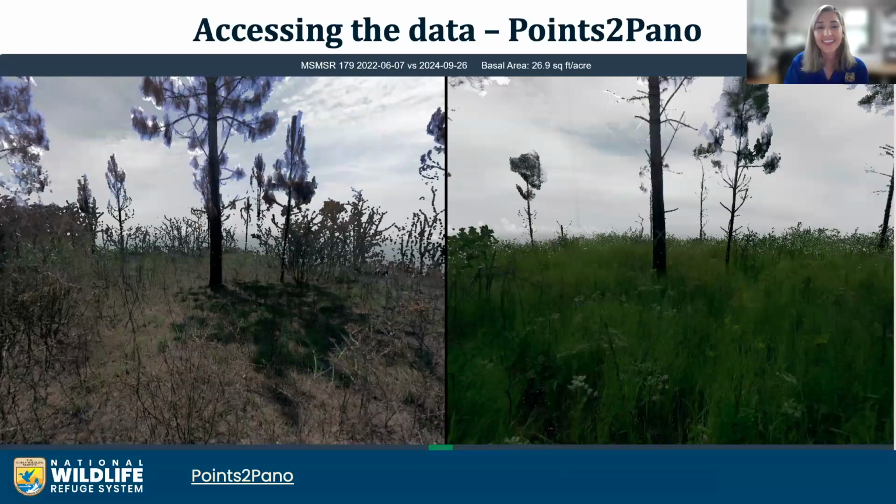This data is also valuable for documenting response and recovery as well. Oftentimes the public gets upset when they see timber harvest and prescribed fire and chemical application because habitat restoration can look destructive at first, but that treatment leads to a healthier and more resilient ecosystem. So these scans are just a way to easily and quickly communicate that message of long-term restoration with that image.